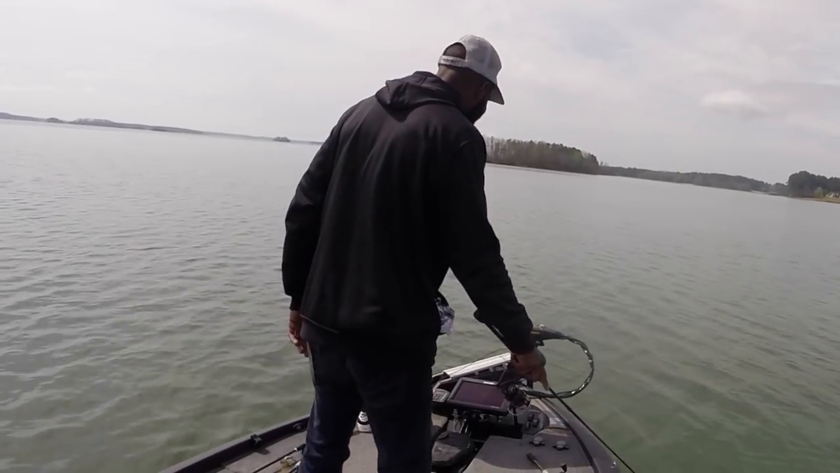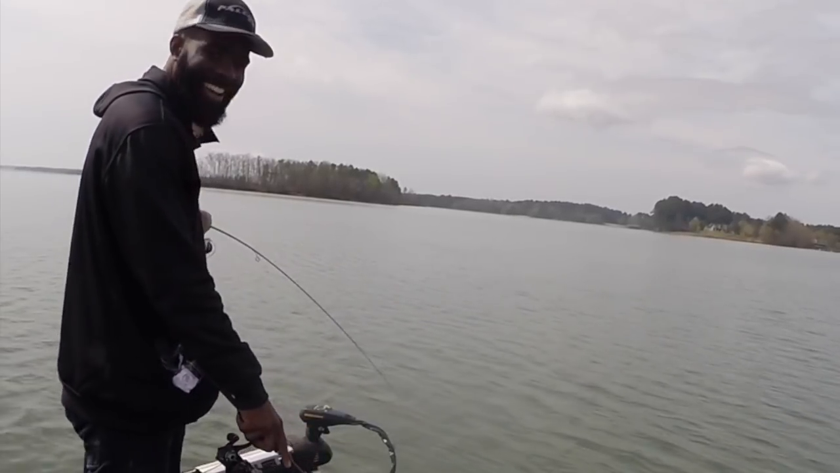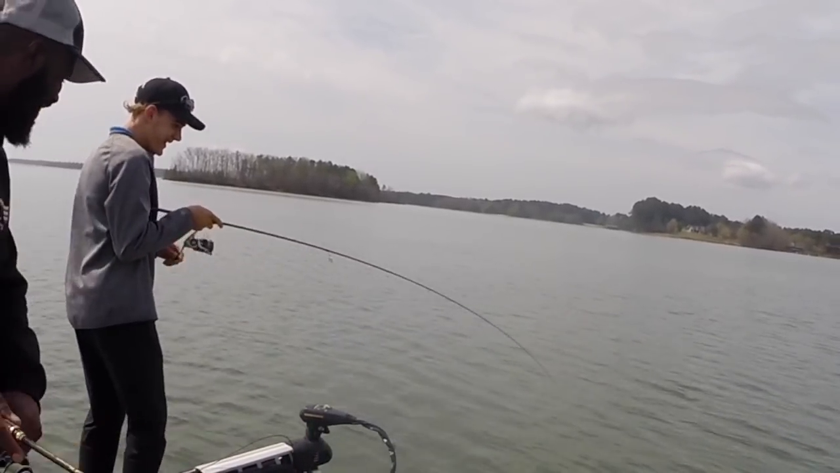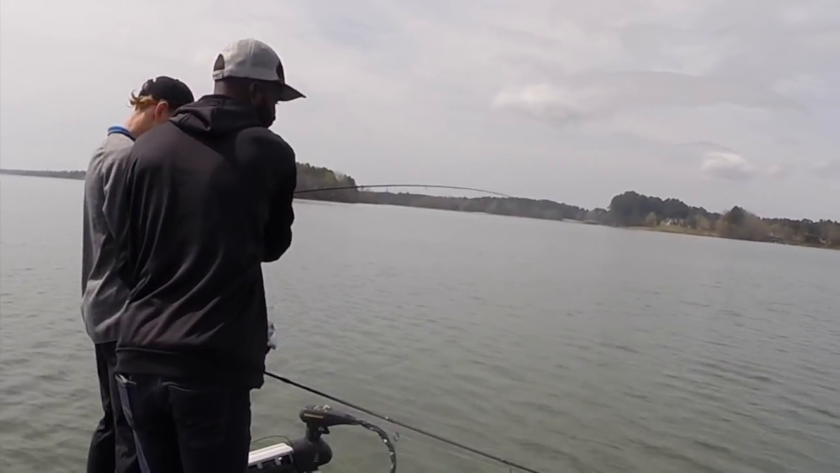Big one, Grant. I think he's got a striper? No, it'll be a bass. Just let it go. Dude, you got a freaking tank. Okay, I'm gonna let him run just a little bit. That's light line.